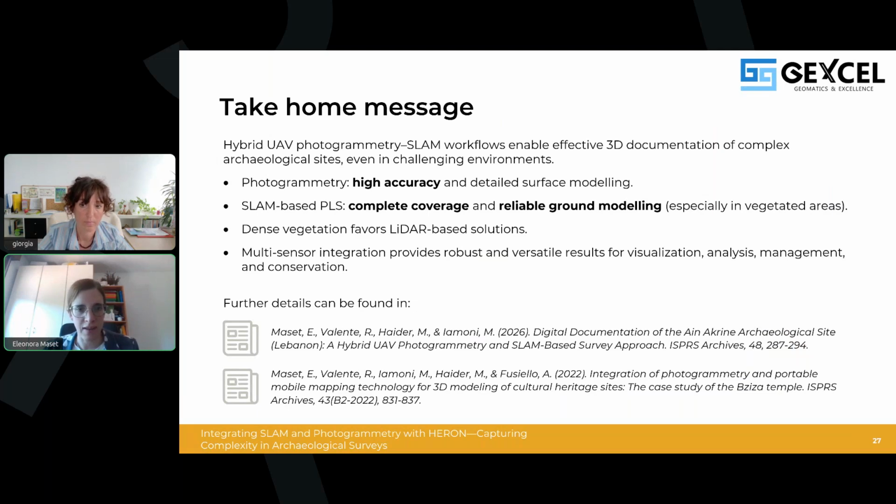If you need robust and versatile products, you need to resort to such a hybrid approach. What you obtain is something that can be useful for several applications, from archaeological analysis to site management, long-term consolidation, and also public dissemination. So it is an approach that can be applied to a wide range of applications and cultural heritage contexts.